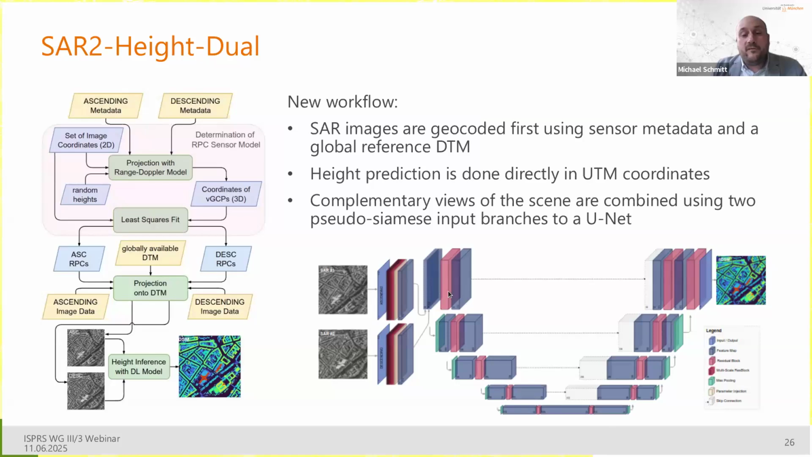And as model, we use the same U-Net as before with one slight change. Namely, we have now two input branches that process the SAR images simultaneously during training and inference. And we could call these pseudo-Siamese input branches. So there are lots of architectures that use pseudo-Siamese architectures, basically meaning that the branches have the same structure, but the weights are learned independently.